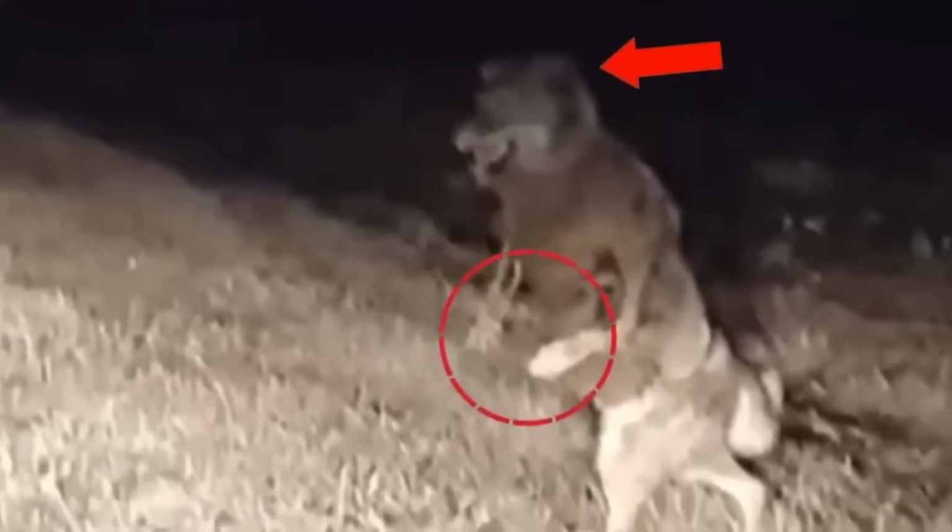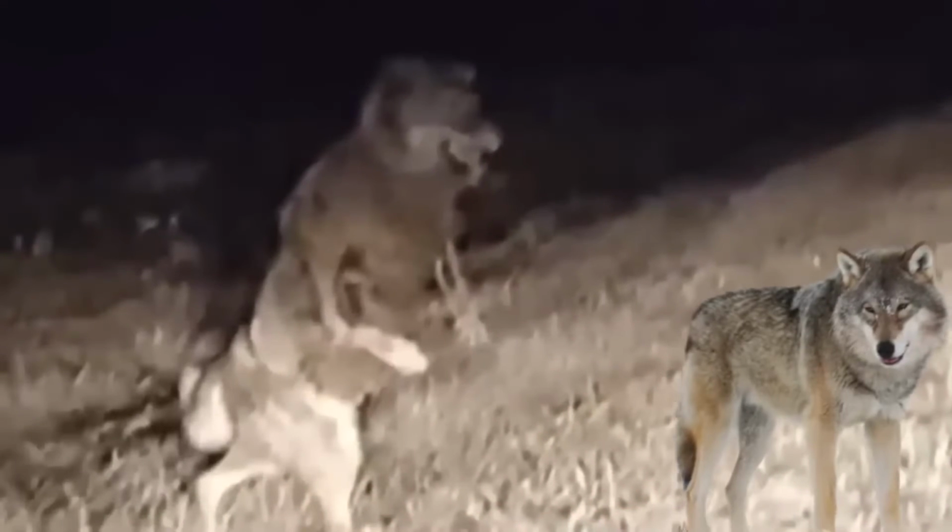It hardly resembles a typical wolf, yet at first it resembled one. The identity of this mysterious wolf-like creature remains shrouded in uncertainty, leaving us all intrigued. Share your views on this strange wolf in the comments.